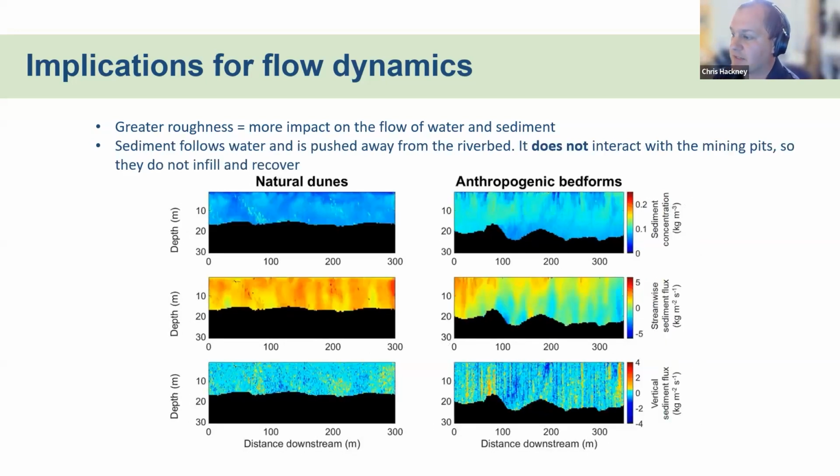So if we look at sediment fluxes, similar images, but now we're looking at the volume of sediment being moved in the flow, suspended sediment. We see that sediment is detached from the riverbed where we have sand mining. So that sediment isn't interacting with the riverbed. It's not able to be stored in those mining pits, allowing the river to recover. We're relying on diffusive sediment transport or bedload transport, rather than suspended sediment transport, to settle into those pits and bring the sediment back, or the riverbed back, to where it should be under natural conditions.